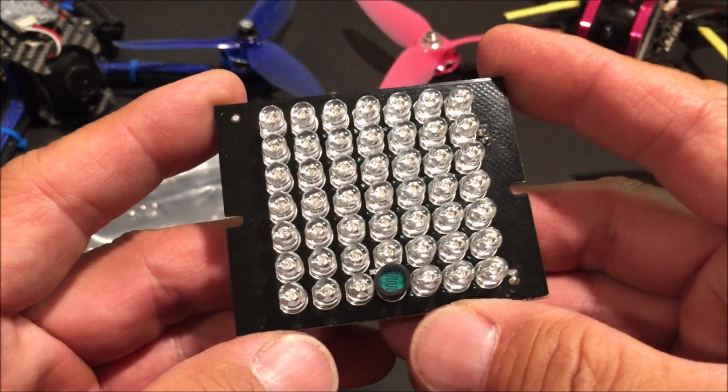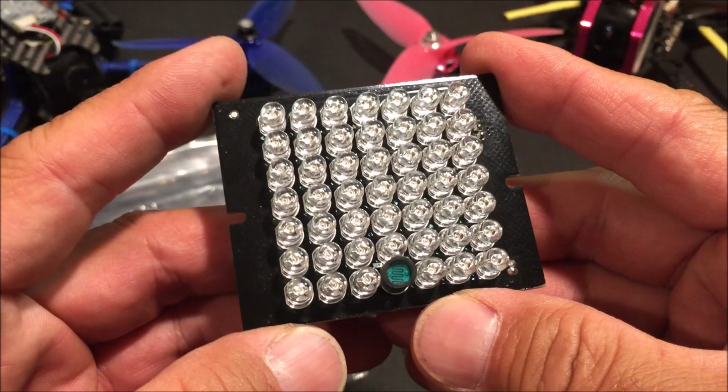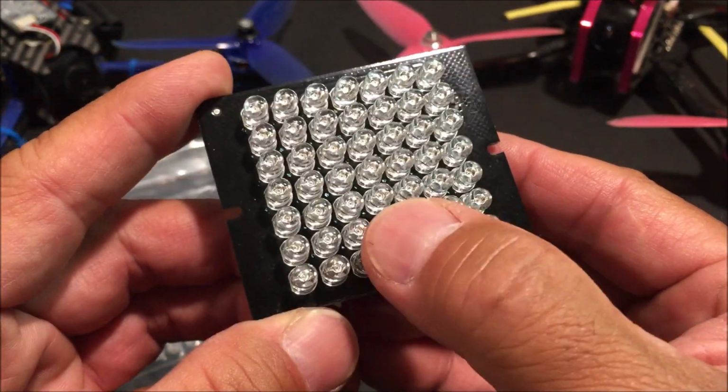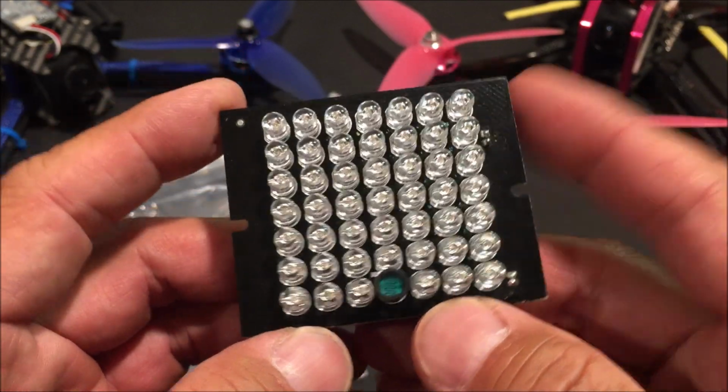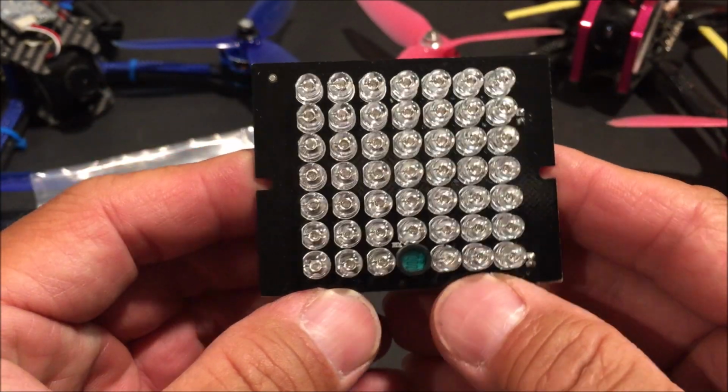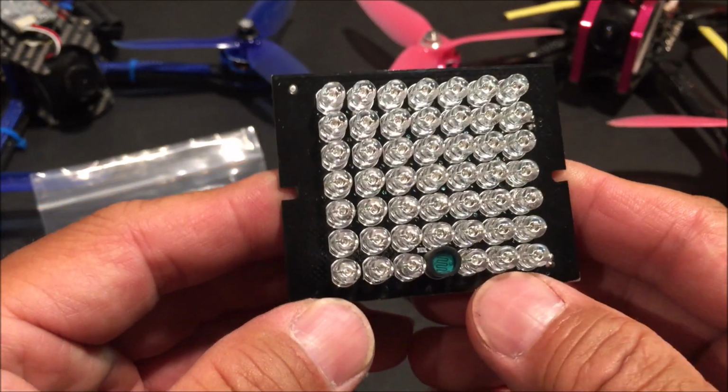It has 48 infrared LED lights, and it is light sensitive, so it will turn on and off automatically. And this panel is basically made to enhance a security CCTV camera.